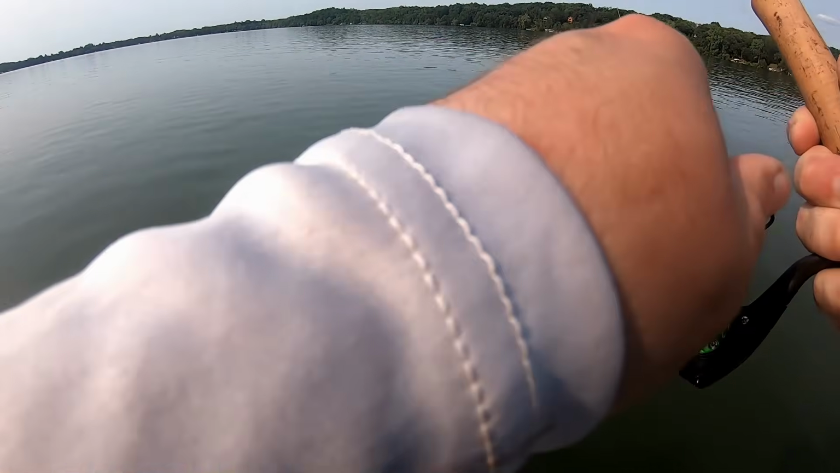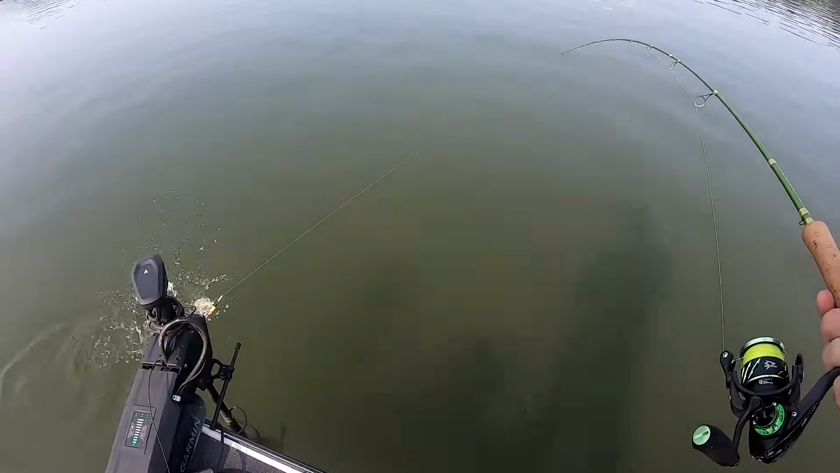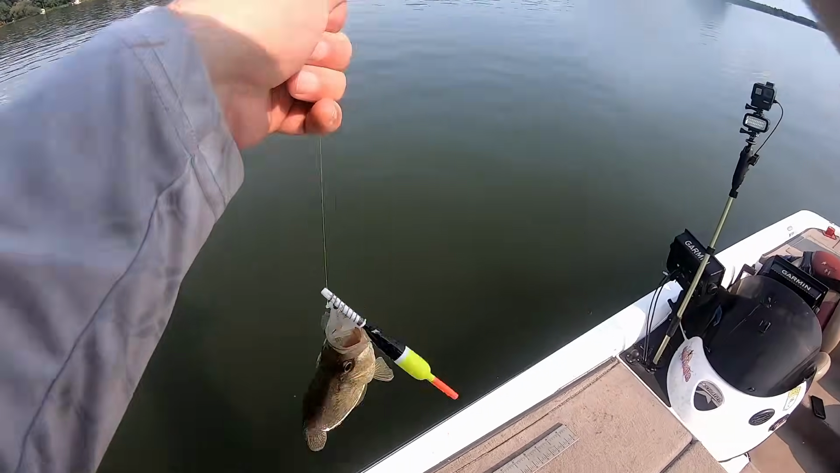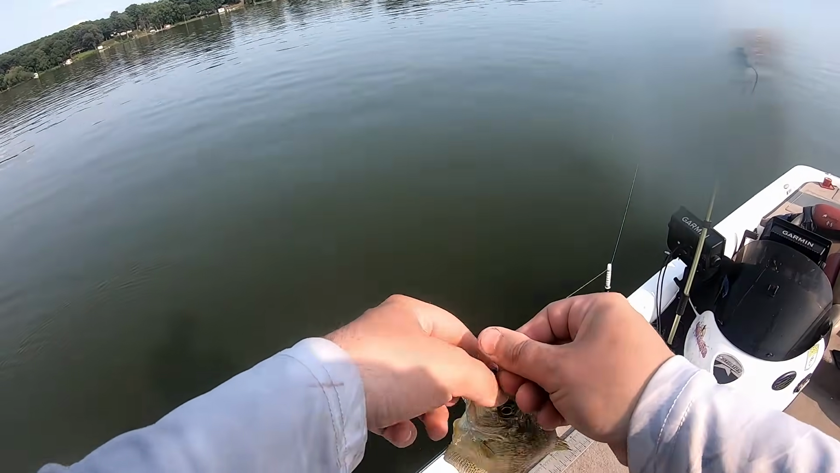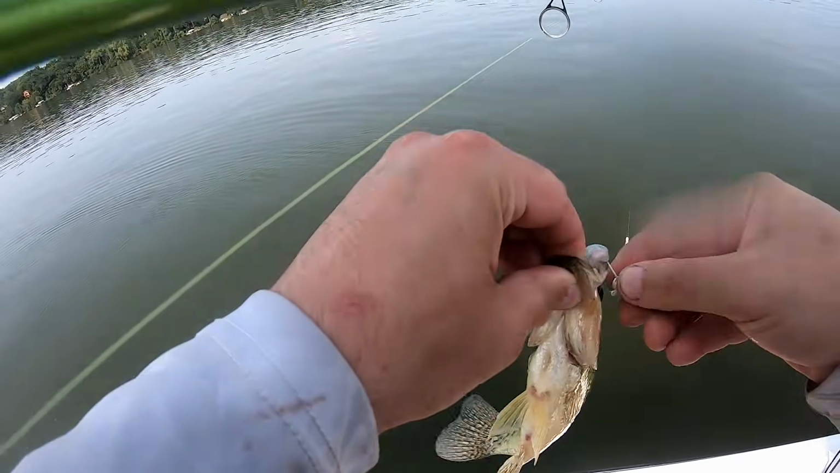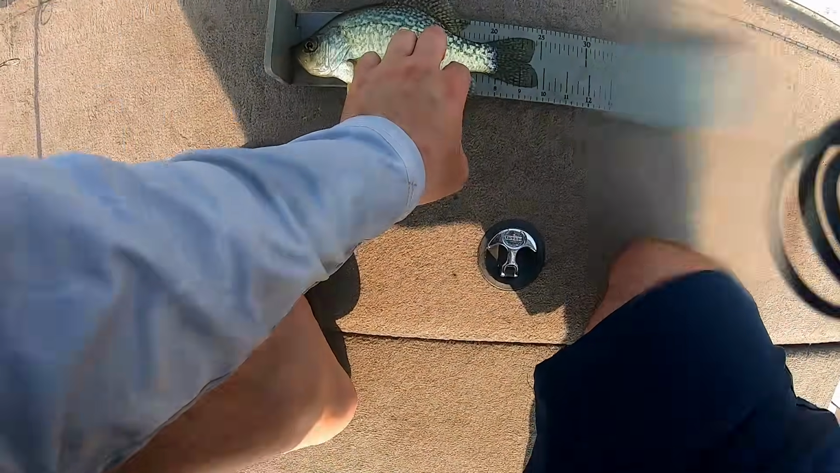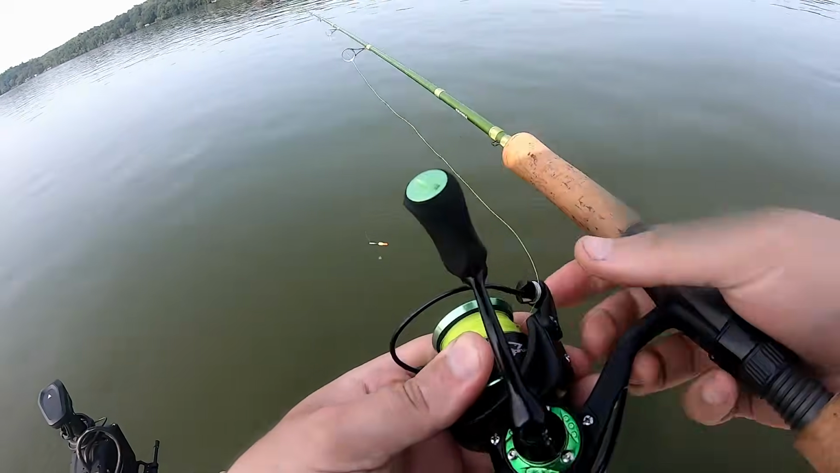Oh, got them right on the drop. That might be, I think that might be an eater. I got a feeling all these fish are going to be 9.5 to 10.5 inches, but they'll still fry up pretty good. The bobber didn't even have time to go fully up and down. He hit it right on the drop. Yep, that's just shy of 10. I was watching that red bobber stop. I got here. Ooh, he got me too.